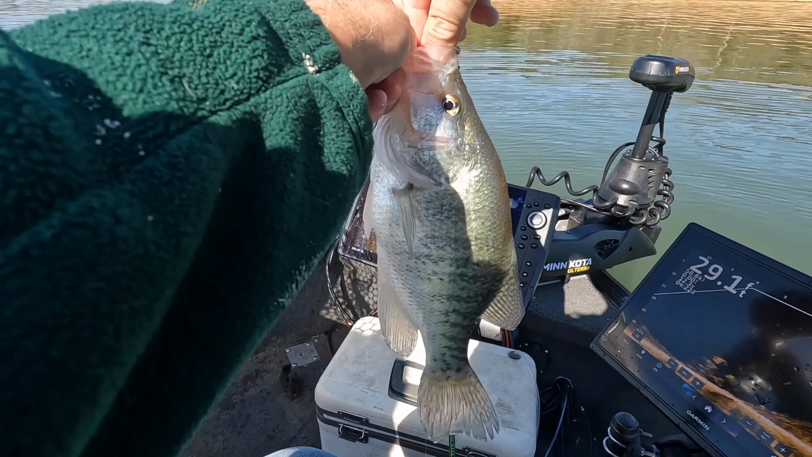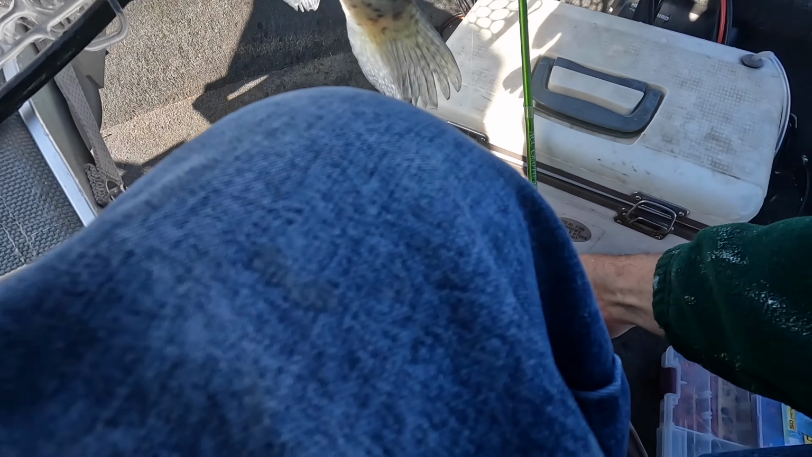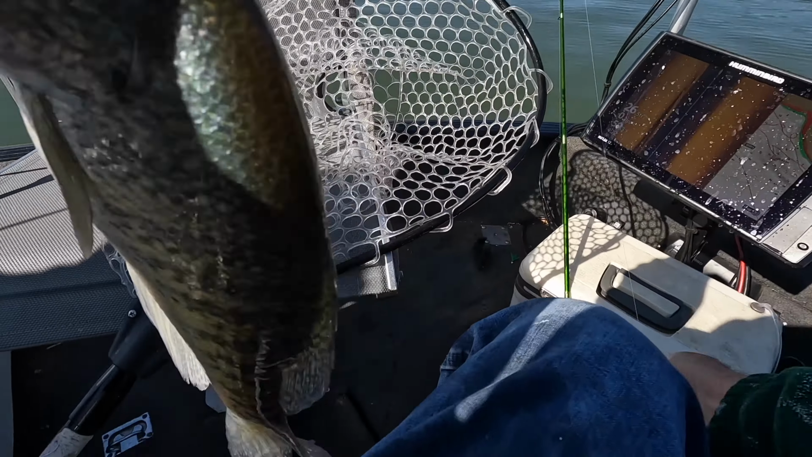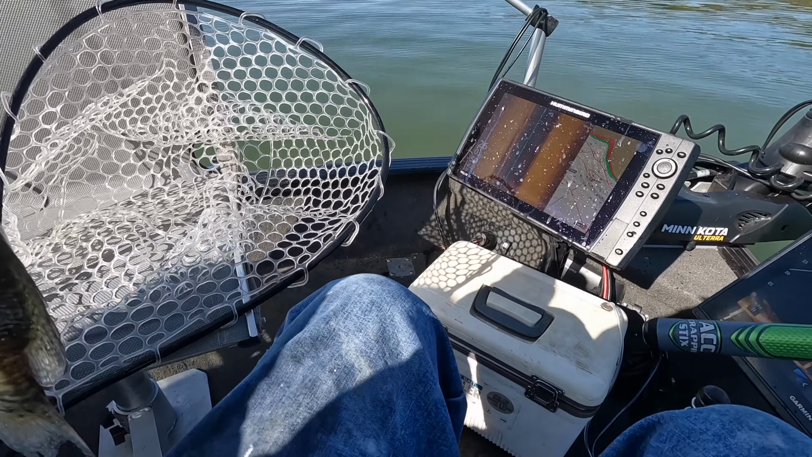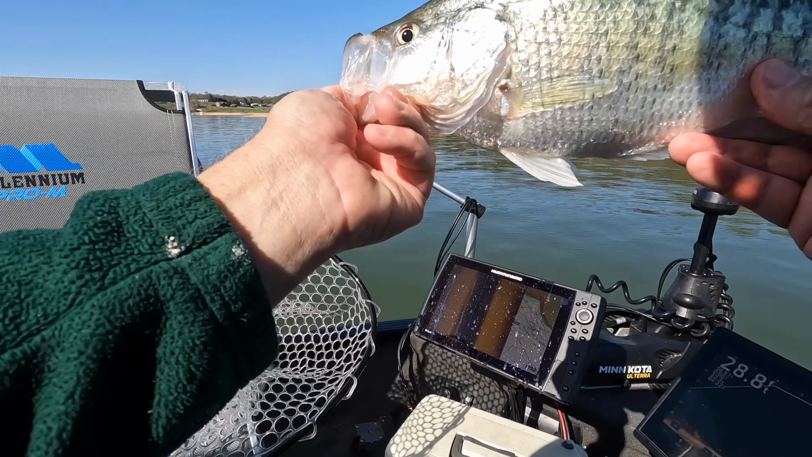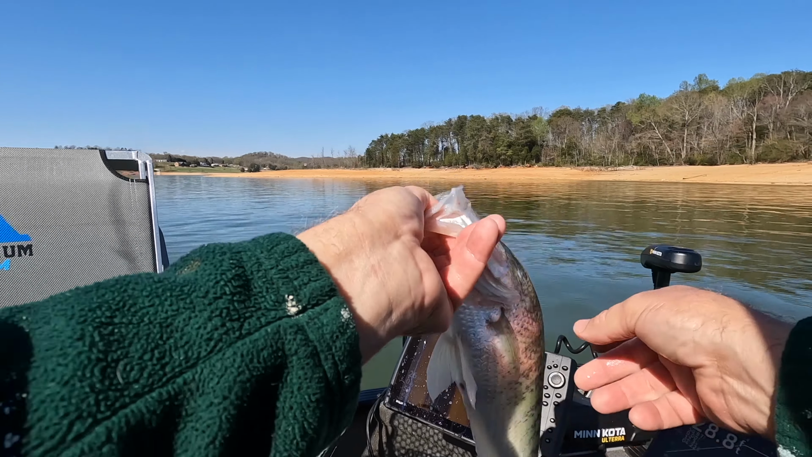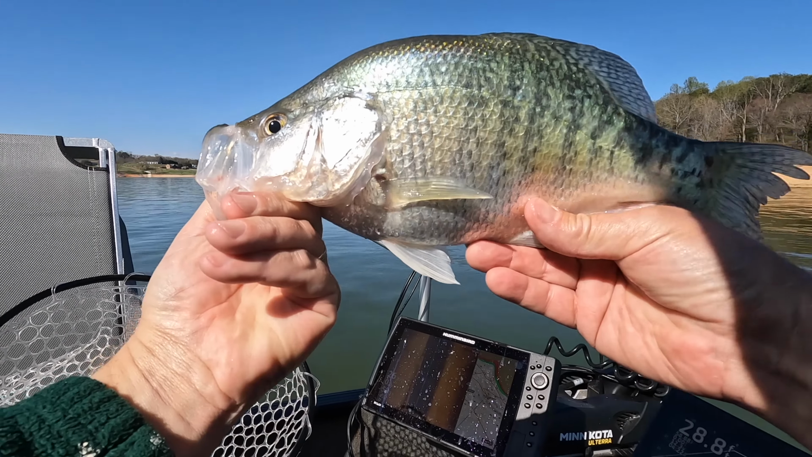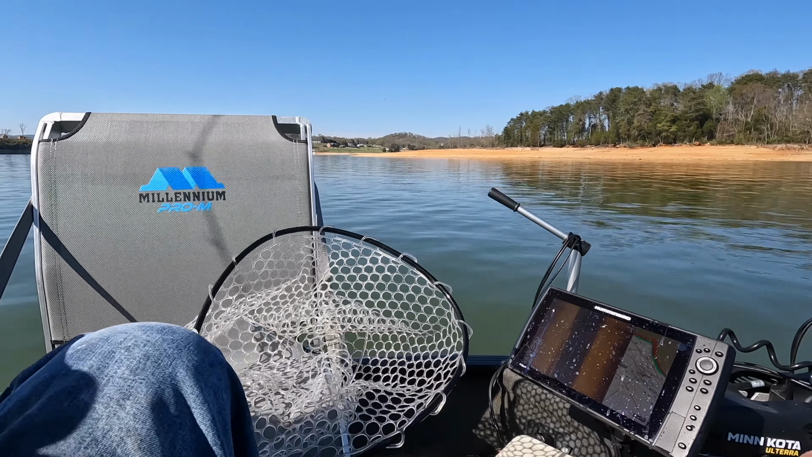Oh my gosh. You know what they call those in Texas, Mike? What? Hee-haw. Yeah, hee-haw. Donkey. Put that girl in a donkey pen. Look at that one. Oh yeah, another big old pregnant white crappie. That's a beauty.